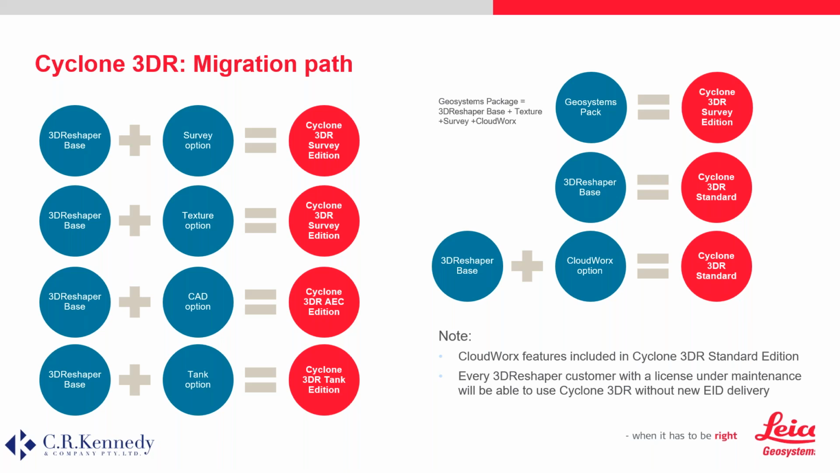There are a couple of other combinations of migration paths. For example, if you're still using a 3D Reshaper dongle, I suggest you speak to someone like Jennifer here in Australia, if you're based in Australia. If you're based in New Zealand, speak to the global survey team. Or if you're somewhere else in the world, speak to your local Leica Geosystems representative to get more information on that. And you can see that there are a number of migration paths depending on what option you have.